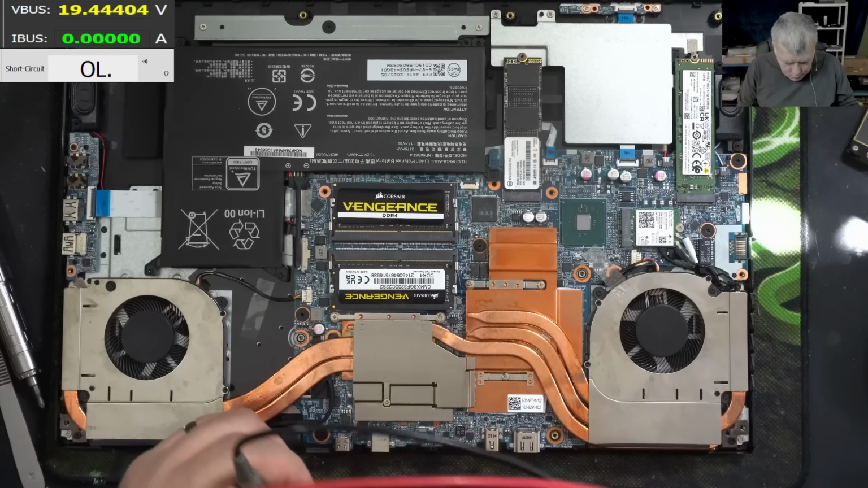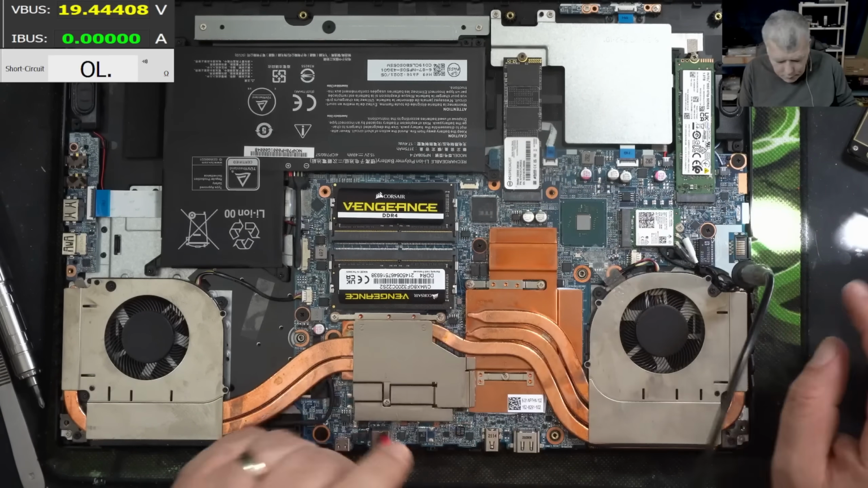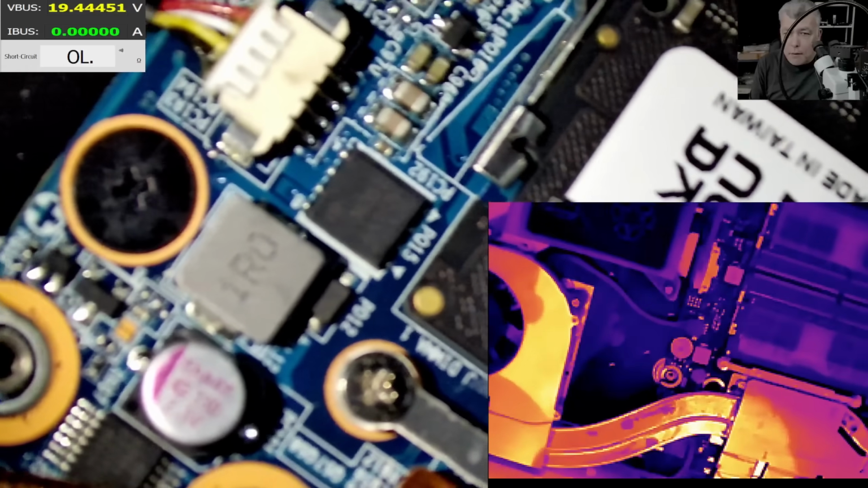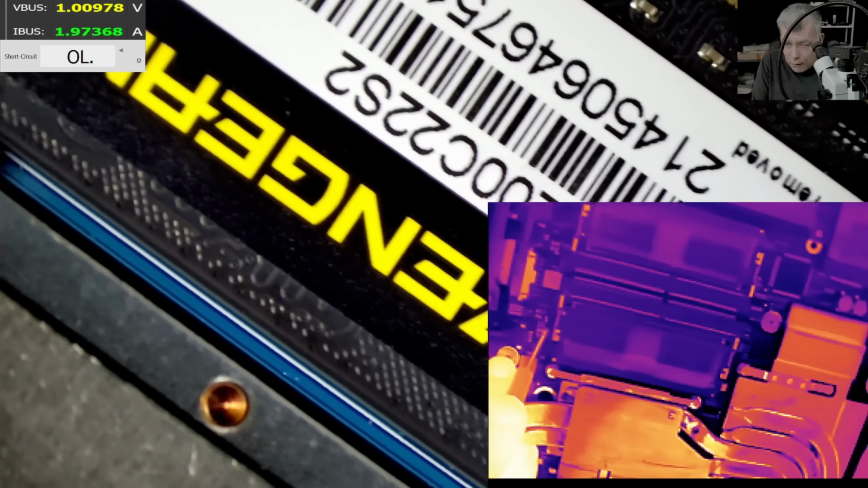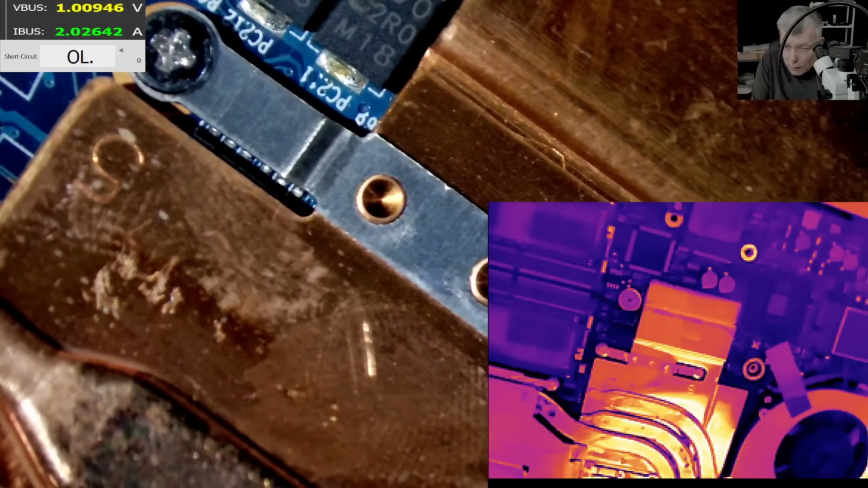I'm curious if we can do this diagnosis quickly. Yeah? Let's come with the power supply. Let me bring the thermal camera on the screen. Okay, we have the thermal camera on the screen. And we're gonna come with current. Exactly here. It's taking 4 amps, 0.9, and here 1 volt. So here is plus. Can you see anything getting hot? No, nothing.